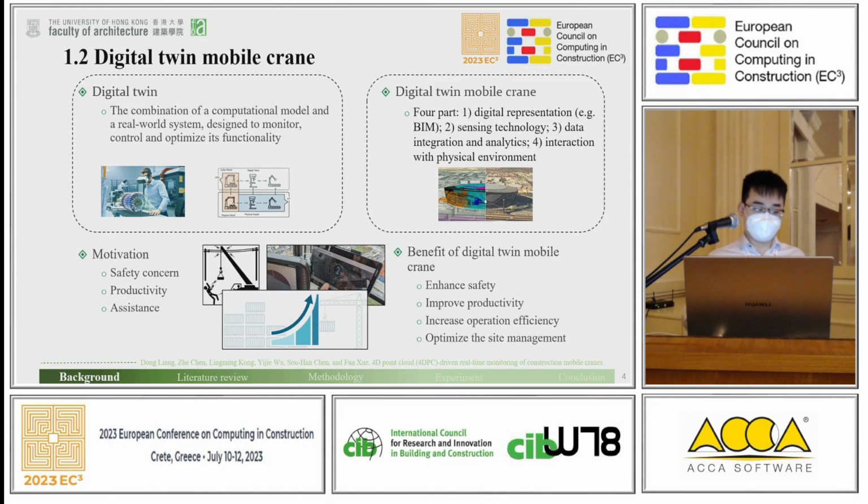The reason why we need to develop a digital twin mobile crane is from safety concerns, productivity improvement, and some operation assistance. There are some benefits of a digital twin mobile crane, just like the motivation.